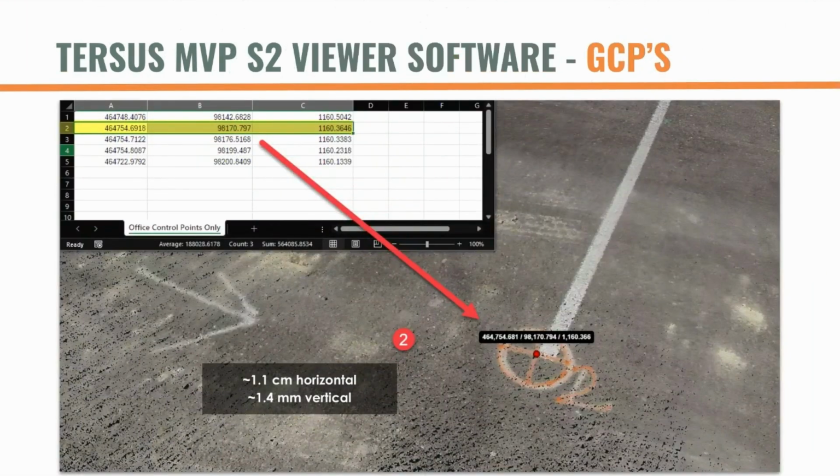And one of the neat things is that after I processed the data, the first time I reprocessed it and actually applied these coordinates for my control, as you can see in the residuals here, even picking out the coordinates in here, not saying this will happen all the time, but I did get pretty good results here. We're seeing about a 1.1 centimeter horizontal and about a 1.4 millimeter on the vertical, which is pretty tight,